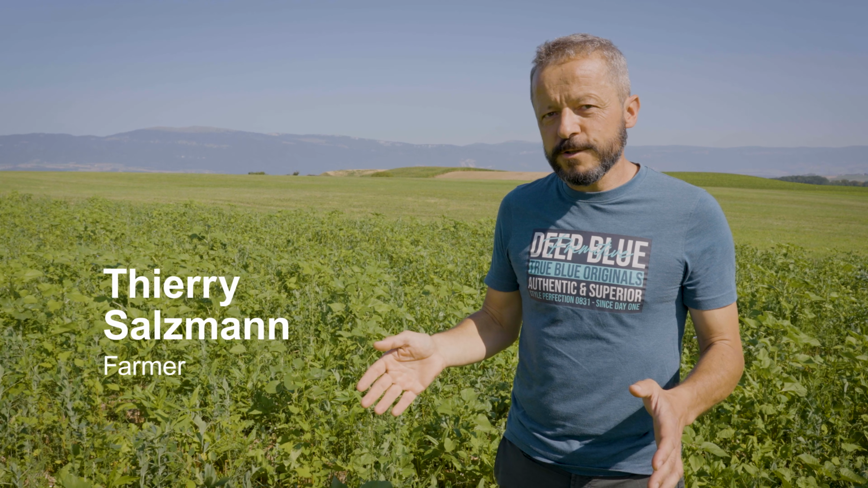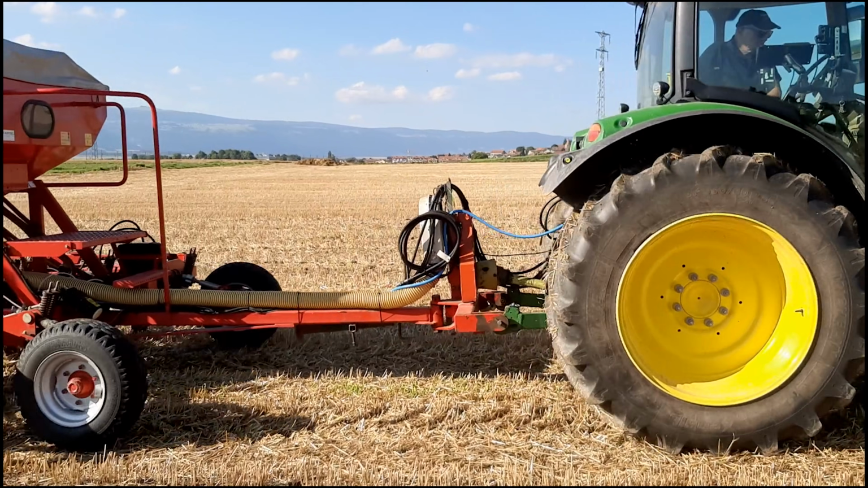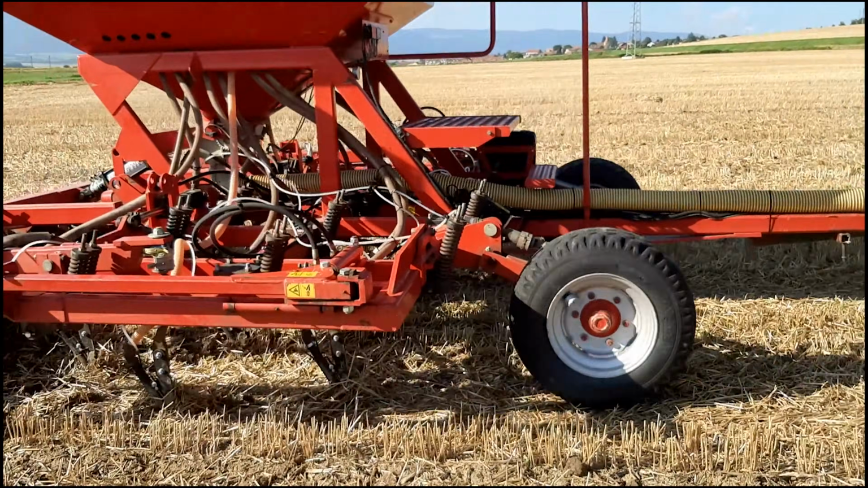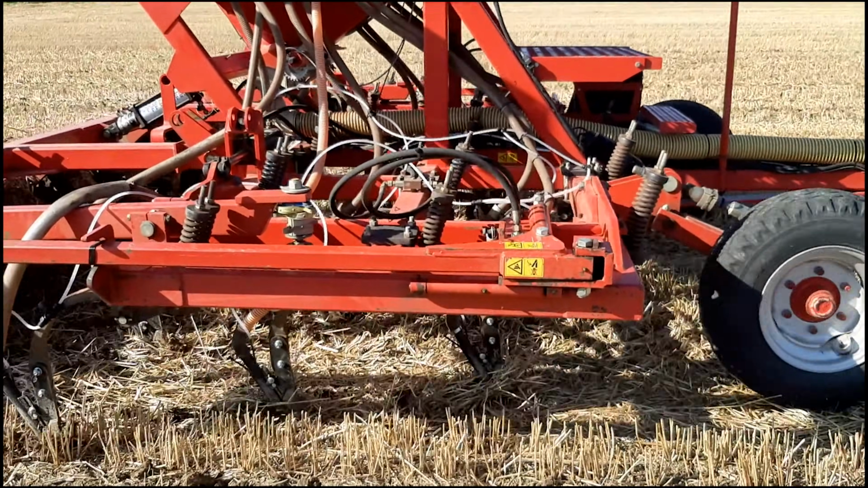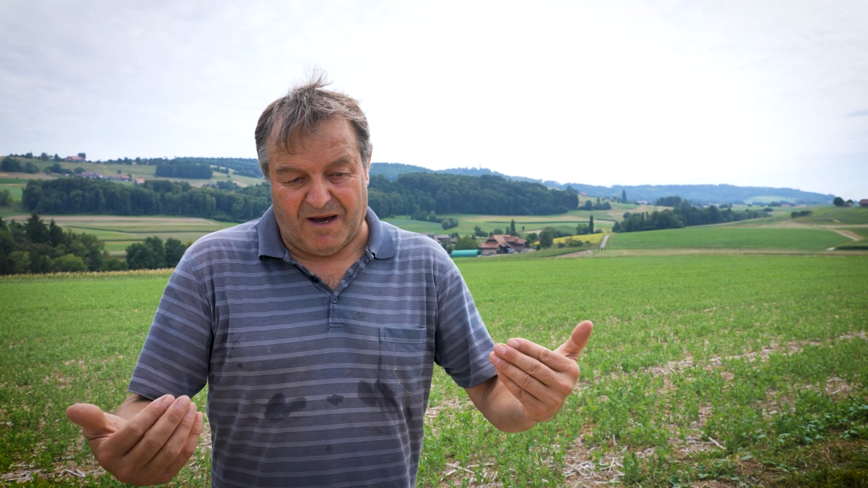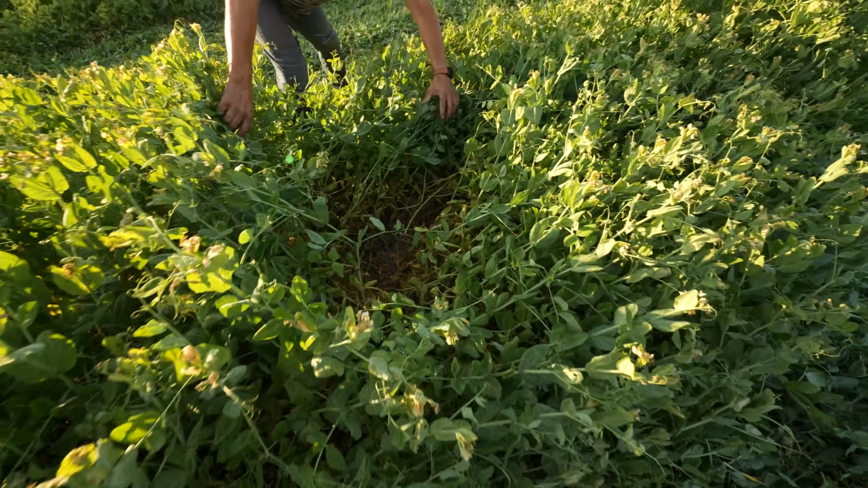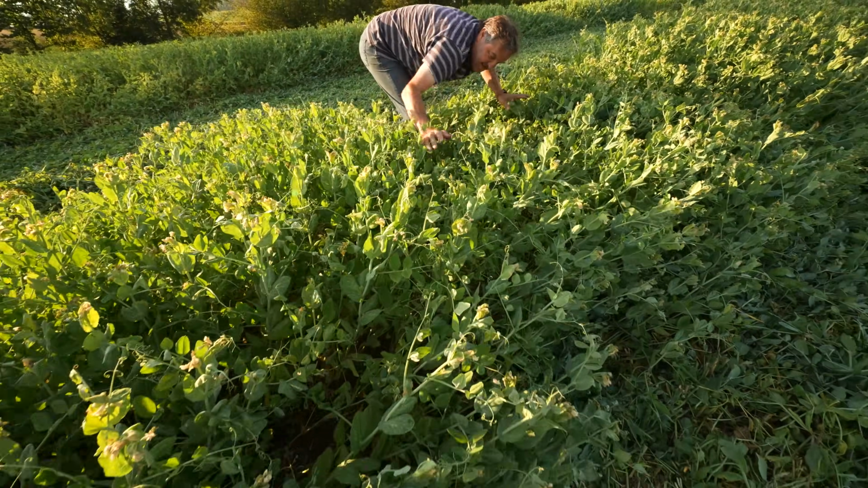Our idea is simply to follow directly behind the harvester. There we place a grain at 5 centimeter depth, where it is still a little moist. The challenge is that it grows. Then we wait for the rain so that it develops. The water balance is undisputed. The less tillage, the better it is for conserving water, and we have more water in the soil. This means more water for plant production.